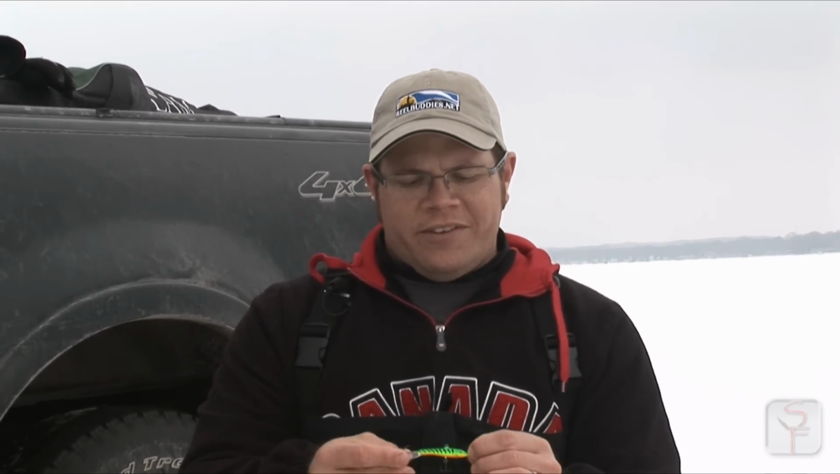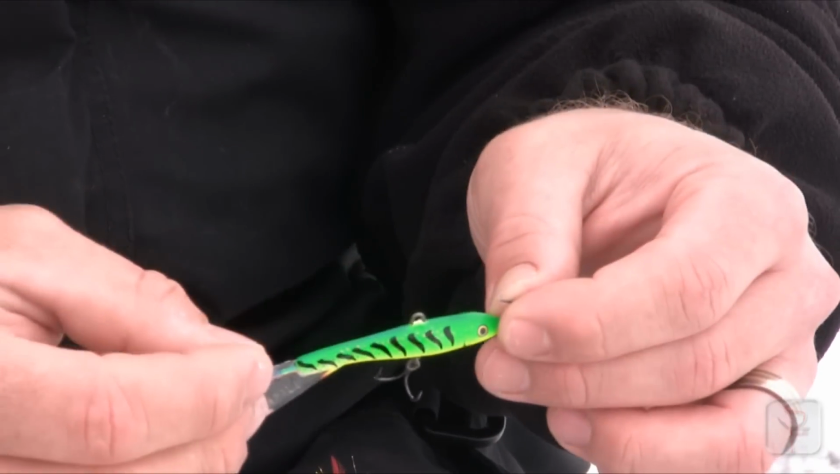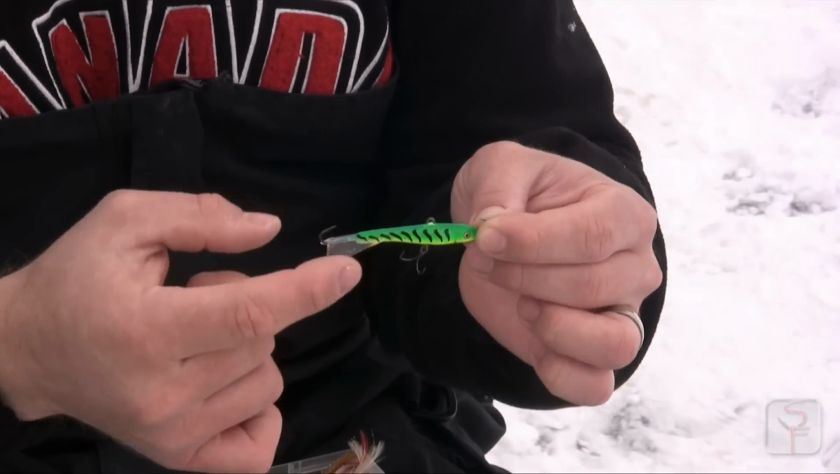My favorite, of course, is the W7 jigging Rapala in Fire Tiger as well. And these also have a great horizontal profile in the water. They draw the fish in like crazy. They have this nice fin on the back too, which will help the lure dart out and swing back to its position. So those work really well.